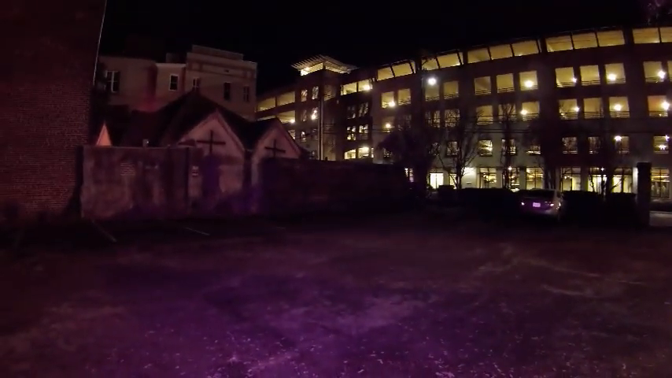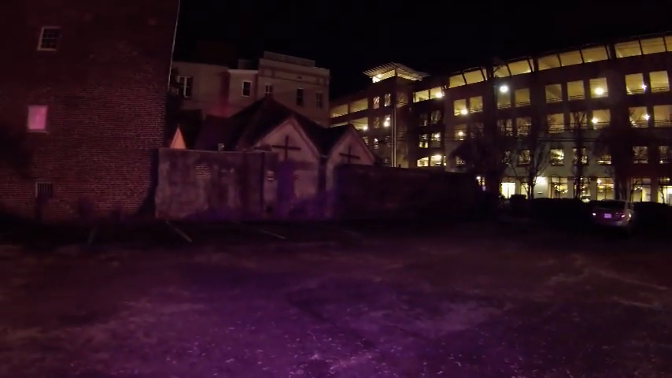I'm not really seeing much, but the screen is so small. I just kind of keep panning around.